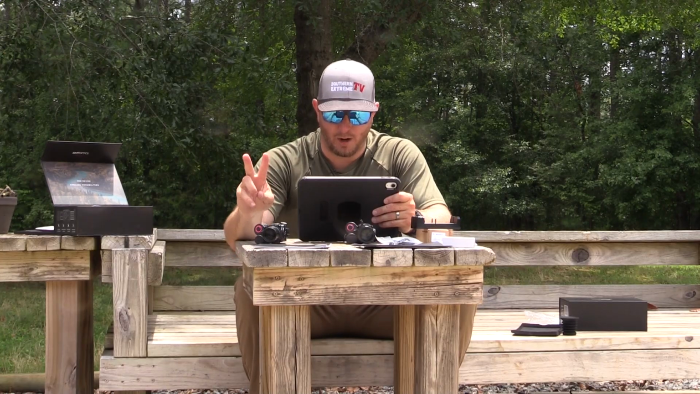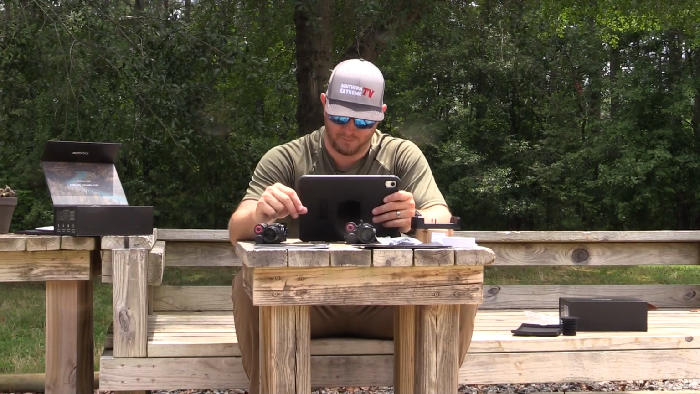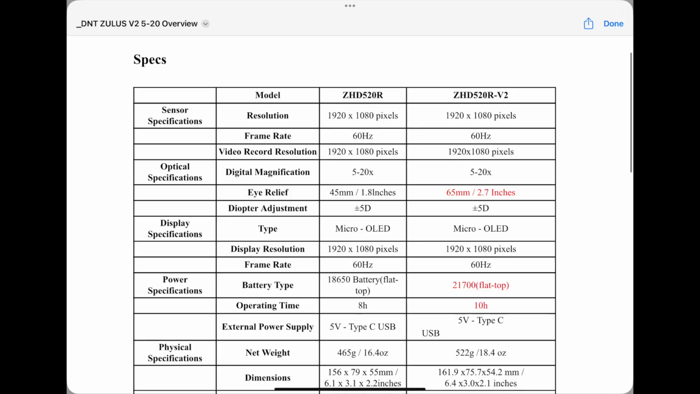The V2 model has a 2.7 inch eye relief with a 65mm objective lens. So the V2, you're getting a better eye relief, you're getting a bigger objective lens. Everything just is better about that. If you are somebody who has gone from running a smaller objective lens to a larger objective lens, you can tell that there is a major difference in the one with the larger objective lens and the better eye relief.